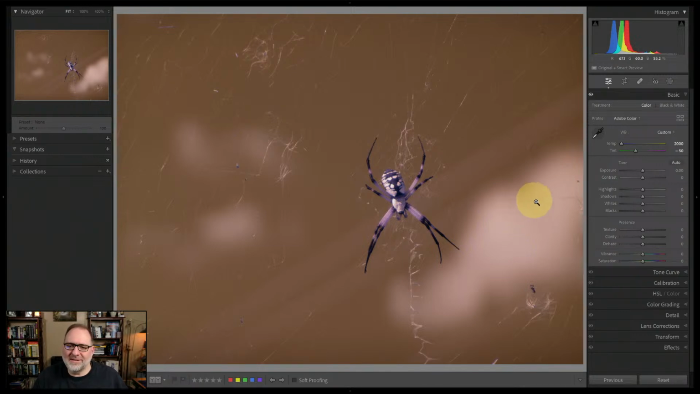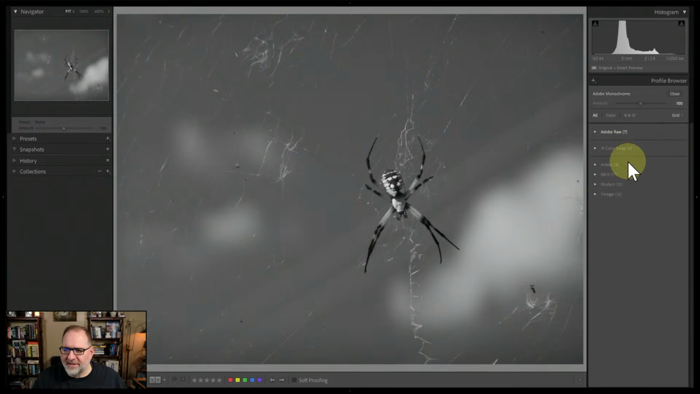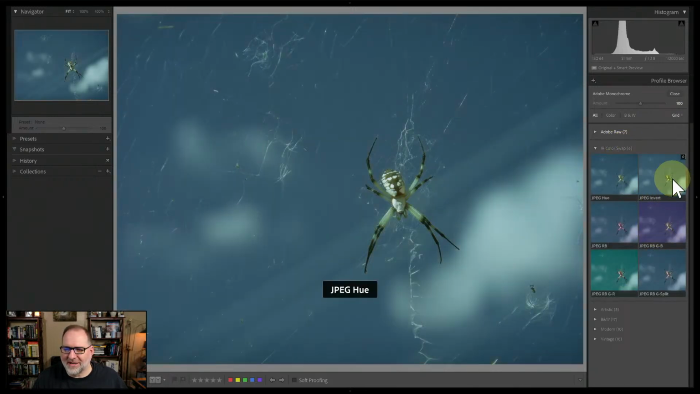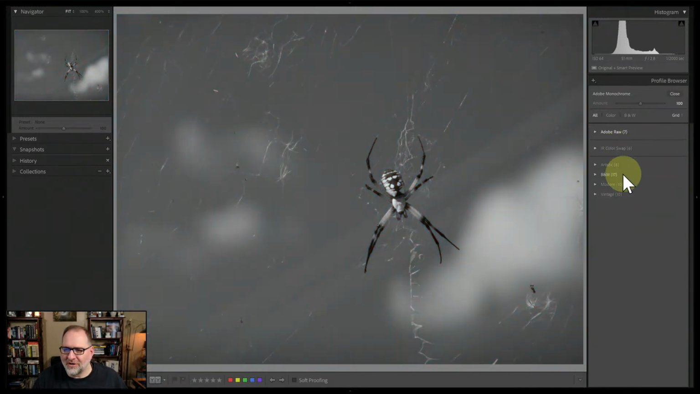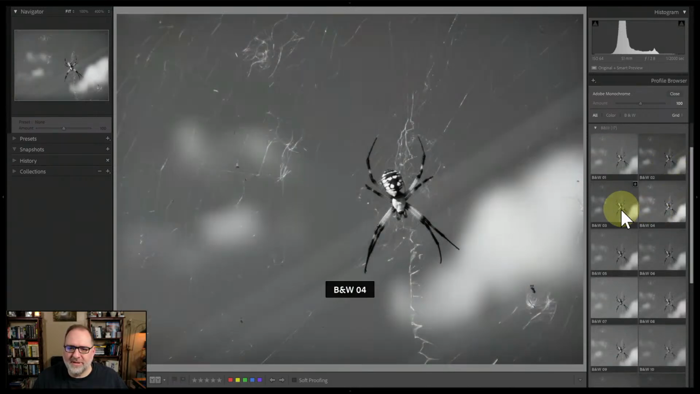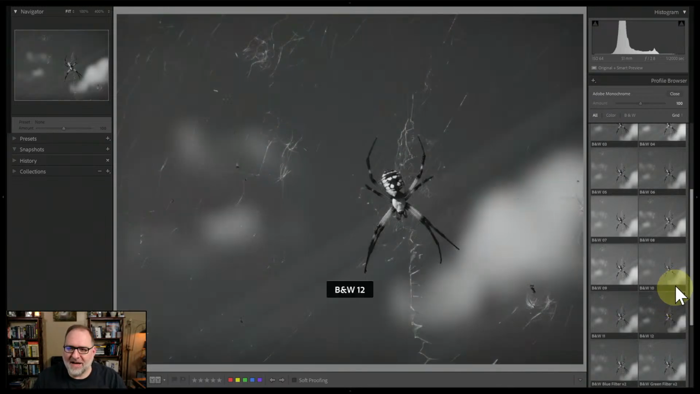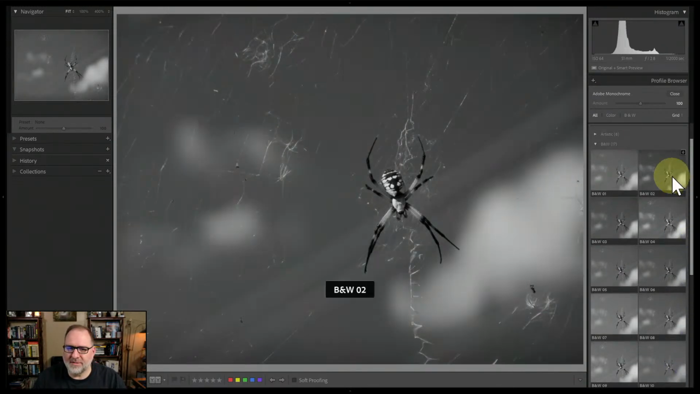But for me, I think for an image like this, I don't know that the color is doing much, and the color is kind of arbitrary. So I might look at making this a monochrome image. In fact, if you look at the JPEG color swaps, all these color combinations might be interesting for certain subjects, but they're just completely arbitrary. But if we go down to the black and white group, now we could try out some different monochrome profiles and find one that's really interesting. And what I would do is try to look for one that had a lot of contrast. So this 12 is interesting, and I think number 2 was interesting.